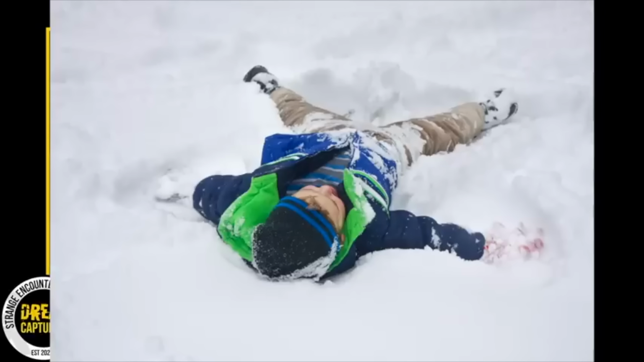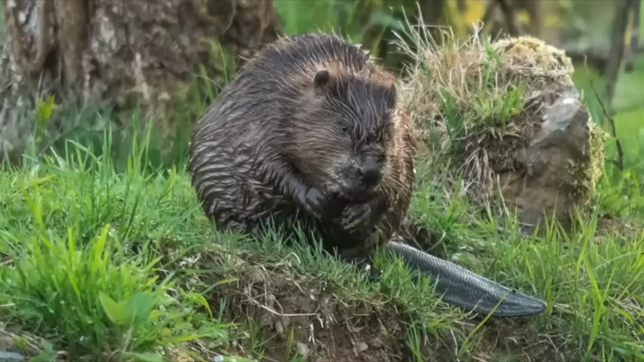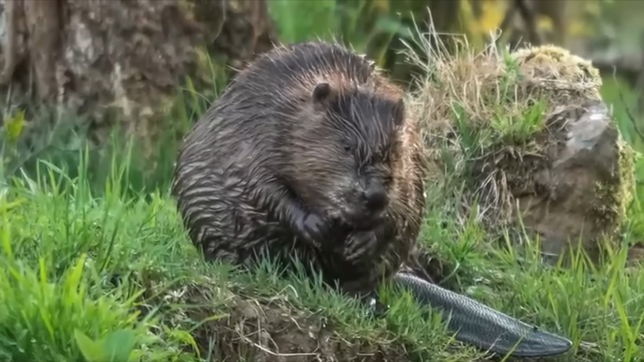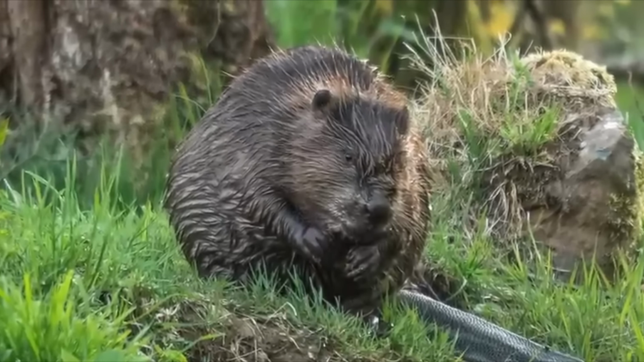Temperatures had dropped below 0 over the course of the night, and experts say he would have died if it hadn't been for his new furry buddies keeping him warm. Animals truly are amazing.